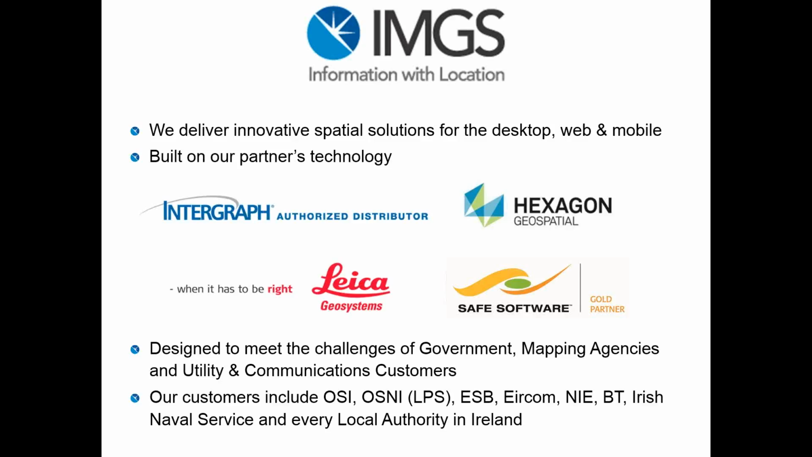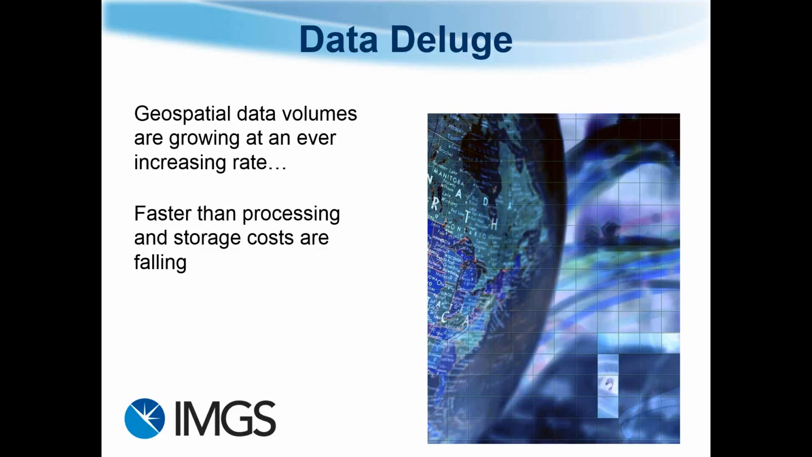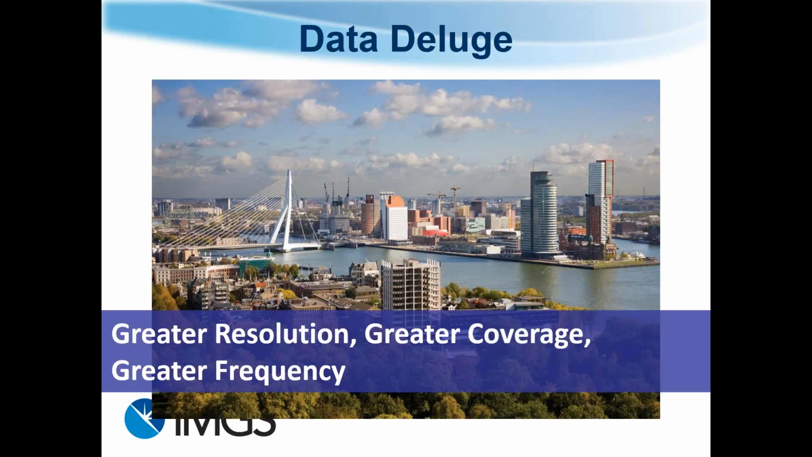What we're going to talk about today is that there's now a data deluge, a big data deluge. Geospatial data volumes are growing at an ever-increasing rate, faster than processing and storage costs are falling. So data is outstripping the evolution of technology when it comes to storage and processing time. We now have data coming at us with greater resolution, greater coverage, and also greater frequency. So we're getting more data more often, and this data is coming from a number of sources.